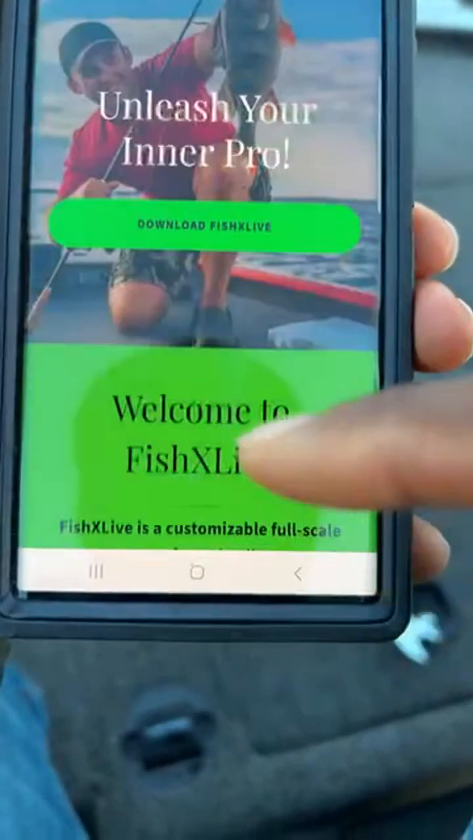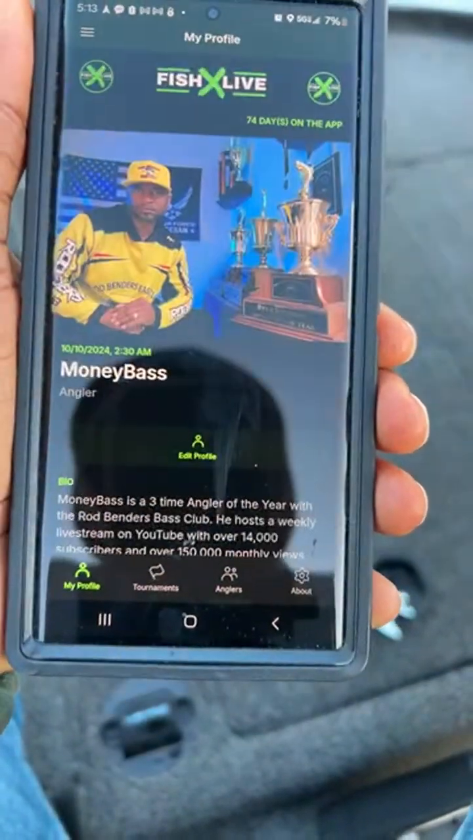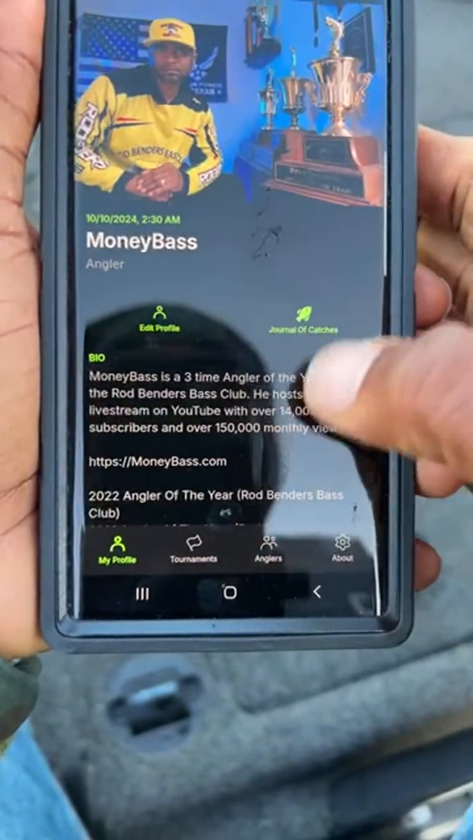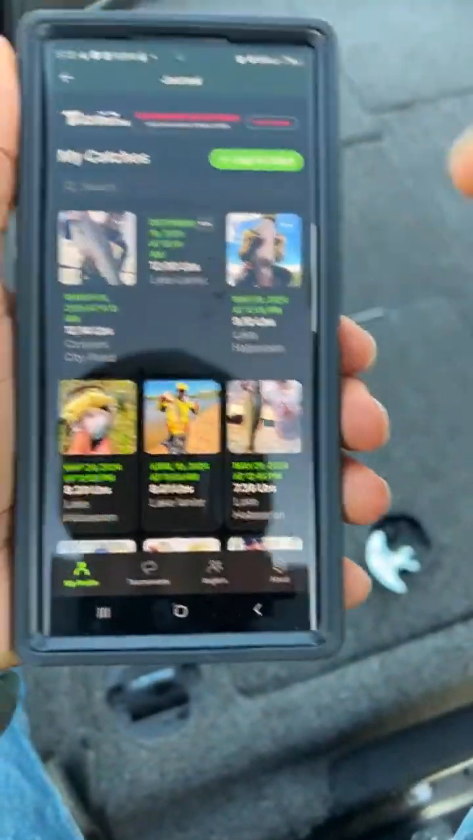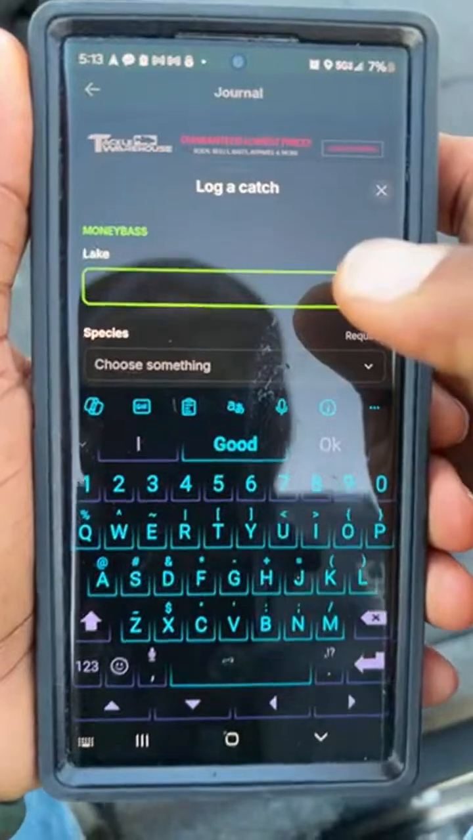Now, that is what I'm showing you guys that I think most people will be able to get some value from, all right? All right, so here we go. So once you get that up there, you see your partner MoneyBass right here. This is my profile page on here. Go to Journal of Catches, and you guys can actually see my catches if you go to it. Now, we're logging a catch. That's what we were doing. Let's just go through that real quick.